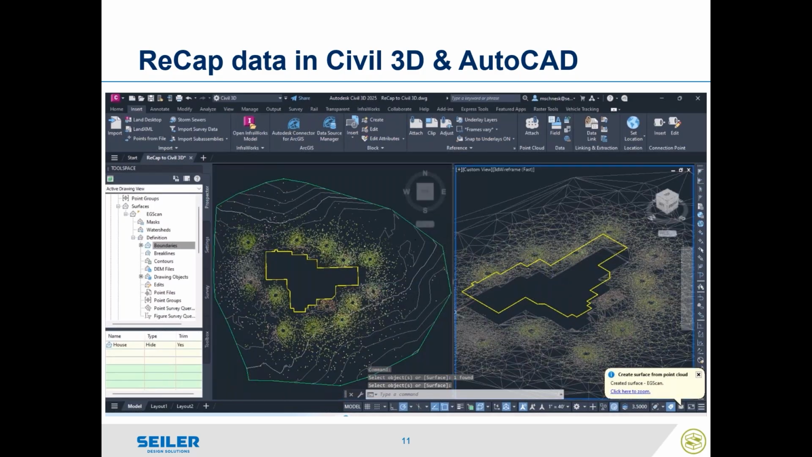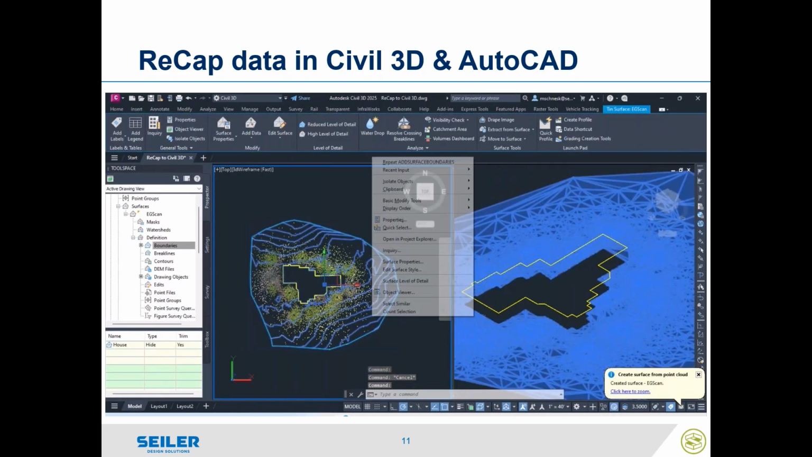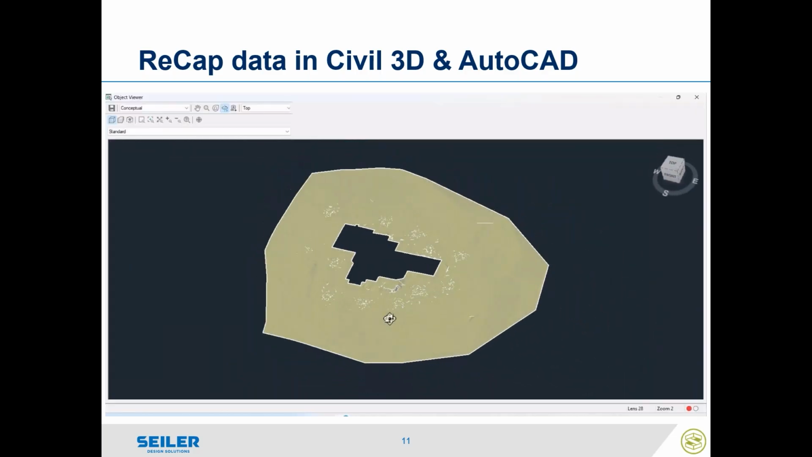Here I'm going to take that building outline, that polyline, and even though it's not at the elevation, I can create a feature line later and drape that on the surface, but I can use that to act as a hide boundary to clip that surface out of there.